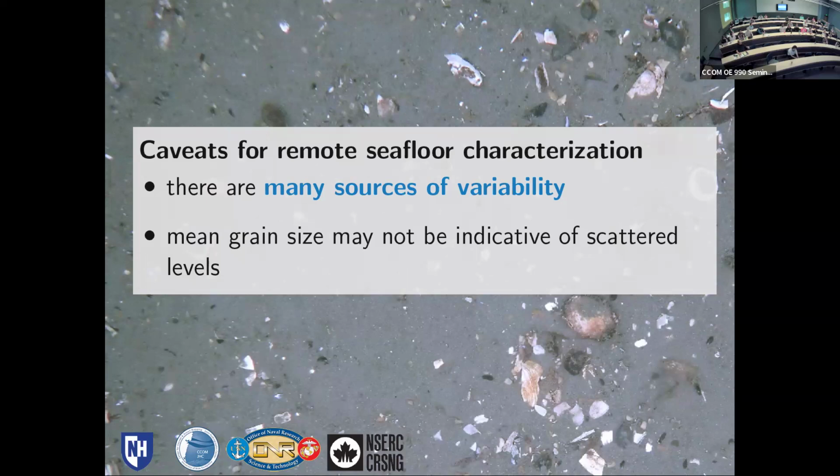Or I guess in terms of scattering, is it the grain size itself that is affecting it, or is it the angle of the bed, which is dependent on the grain size, but if you can directly measure the angle of what you're hitting?